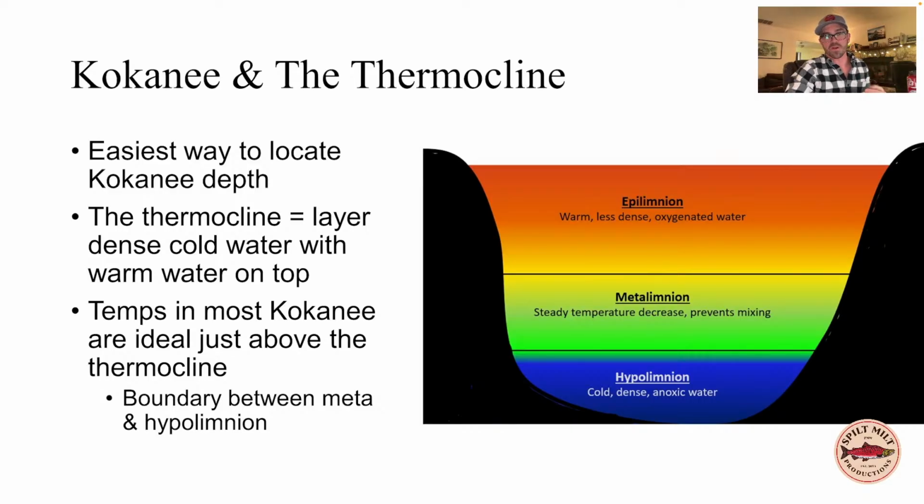So you're getting a fair amount of oxygen here, but it's not enough to allow that hot water to penetrate deeper. And then as you get down towards the base of this metalimnion, all of a sudden you'll hit this extremely cold temperature gradient where the temperature will just plummet.